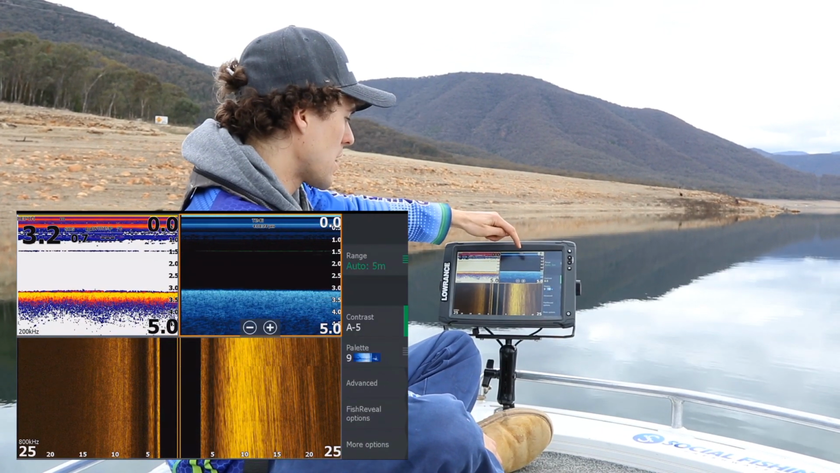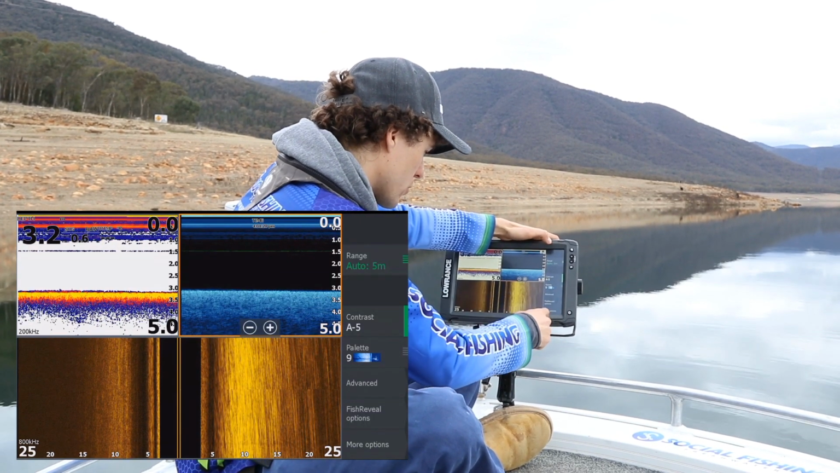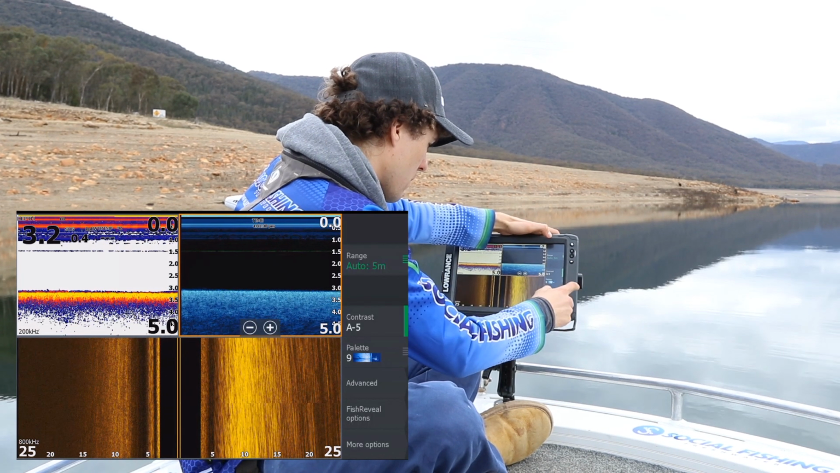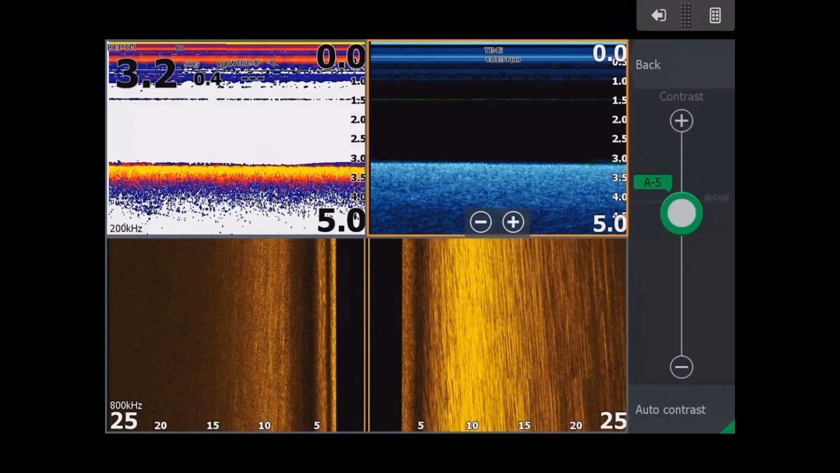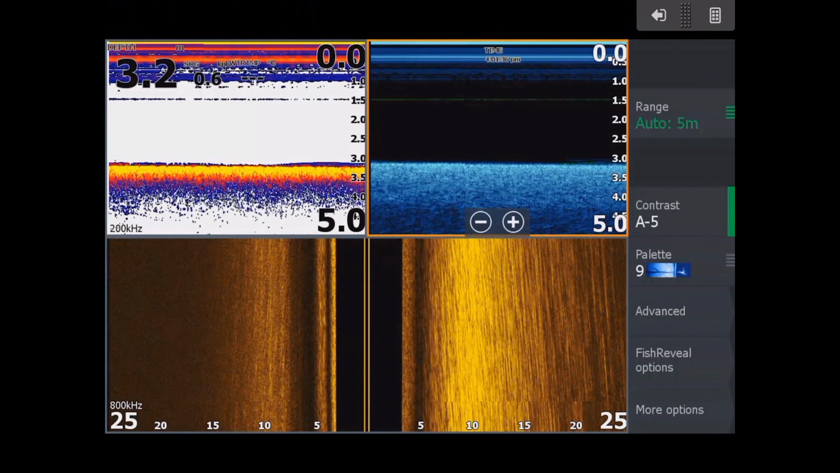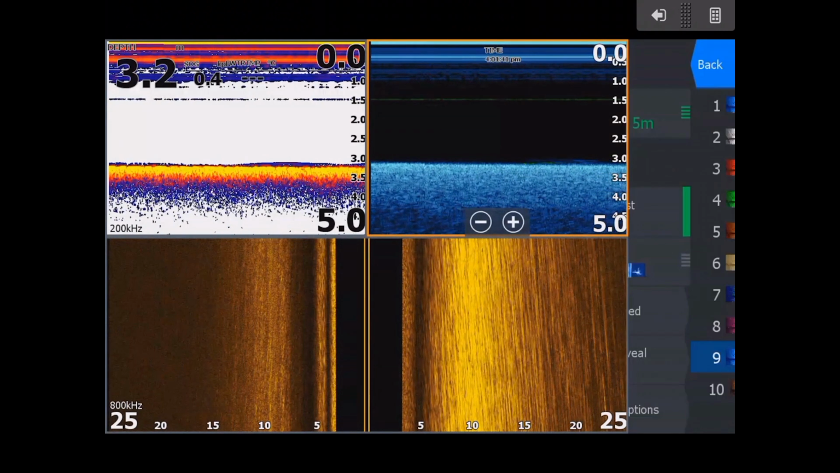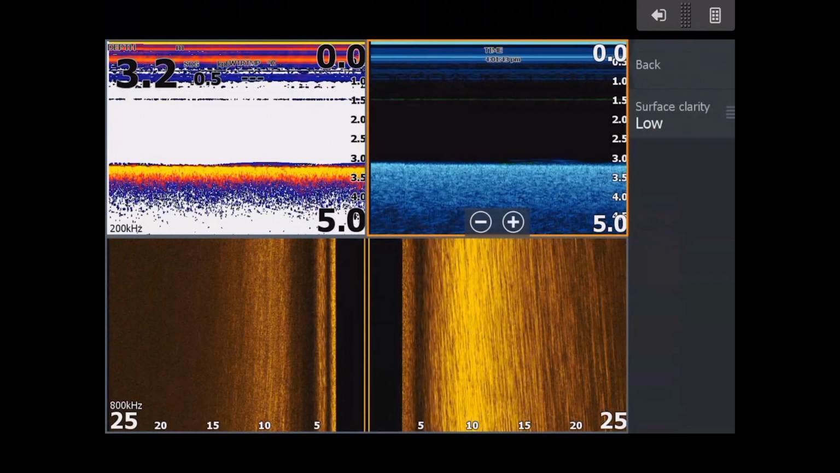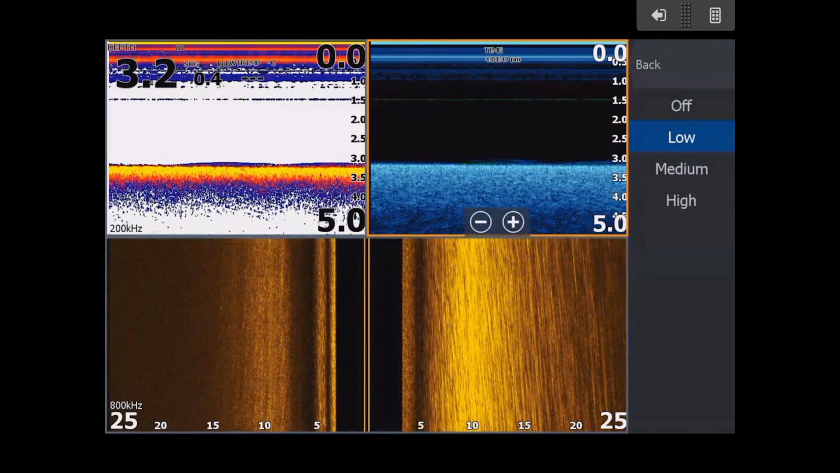Now if I go up the top here to our down scan, range, leave it on auto, contrast is fine. That's basically what we had before. You can play around with it up and down, but usually near default is good. Palette, pick your palette. Well, it's 9, that was 9, not 1. And then what I want to show you, I went into advanced there, leave surface clarity on low.